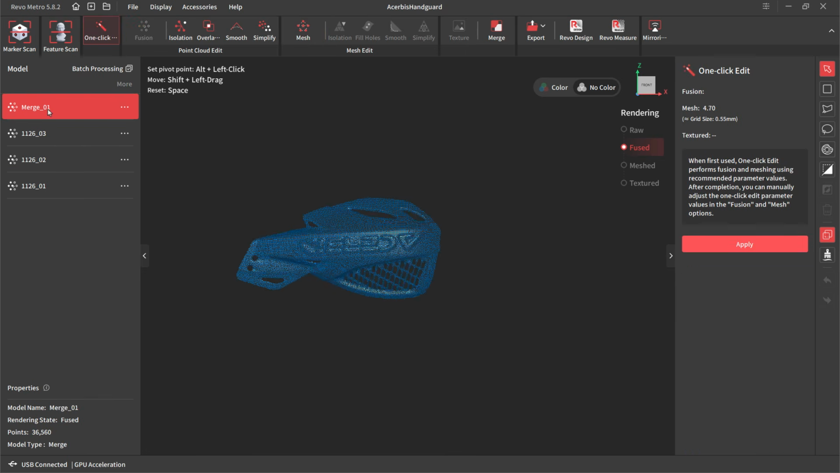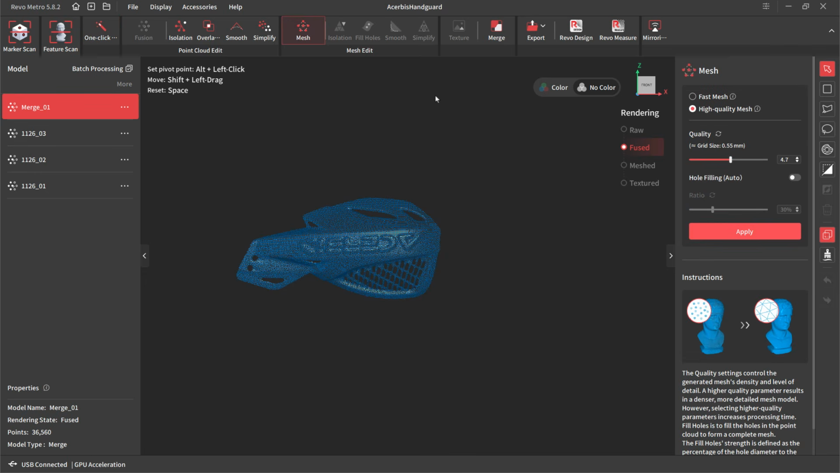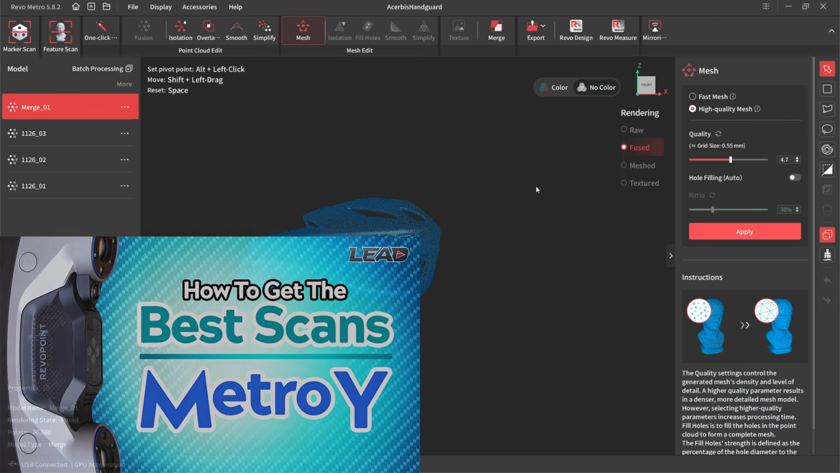So we're going to take merge and I'm going to mesh it. Now I've talked about smoothing and simplification in the previous video. I generally don't do that at the point level. I usually leave that for the mesh level. We talked about it in that longer video about getting the best scans from the Metro Y. If you want to learn more about those steps, I suggest checking that video out.